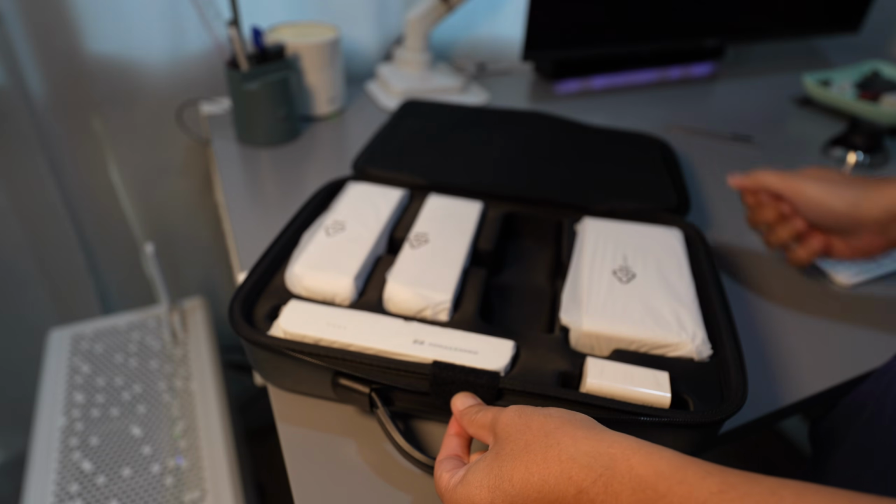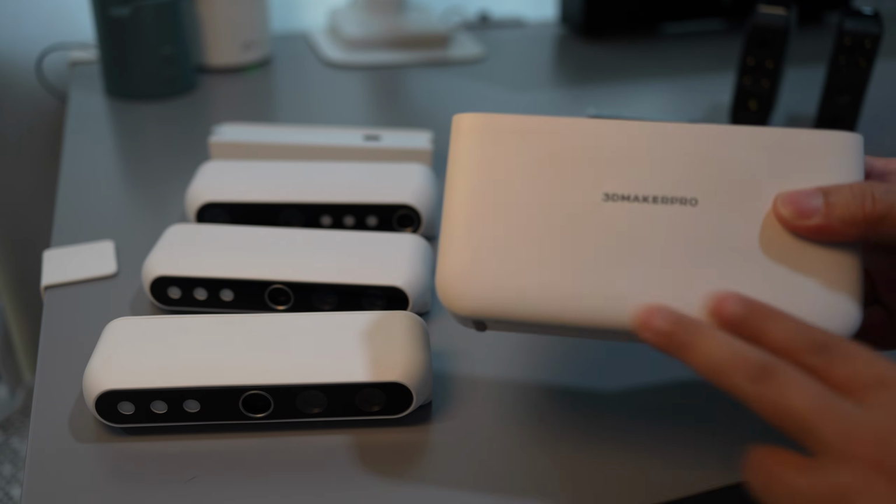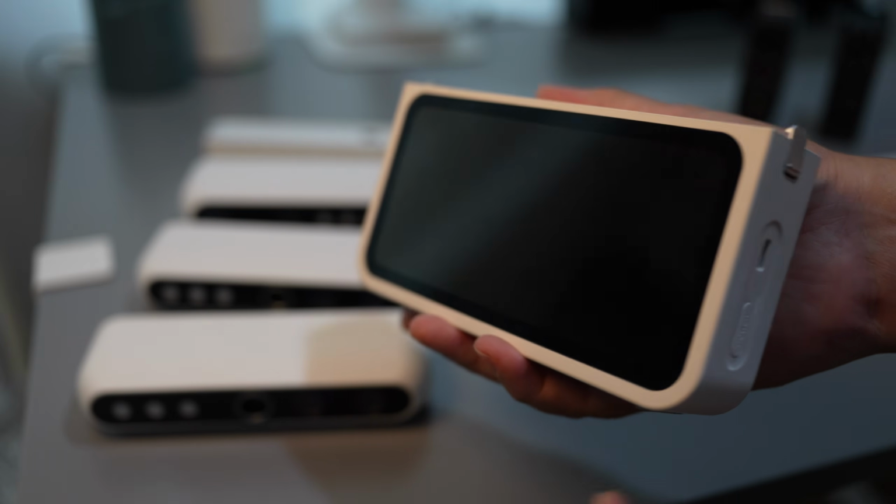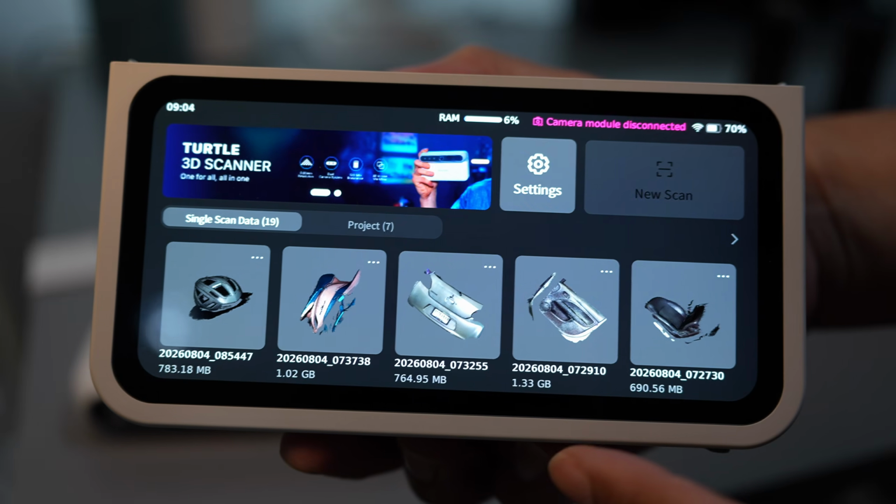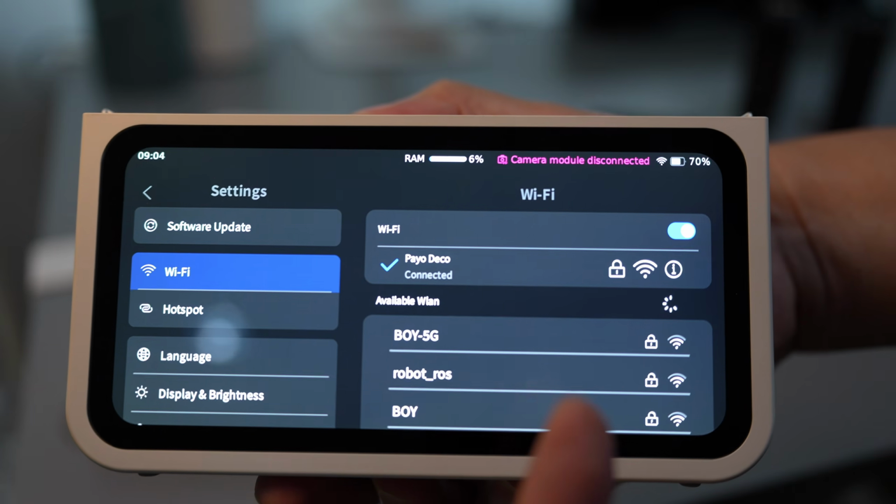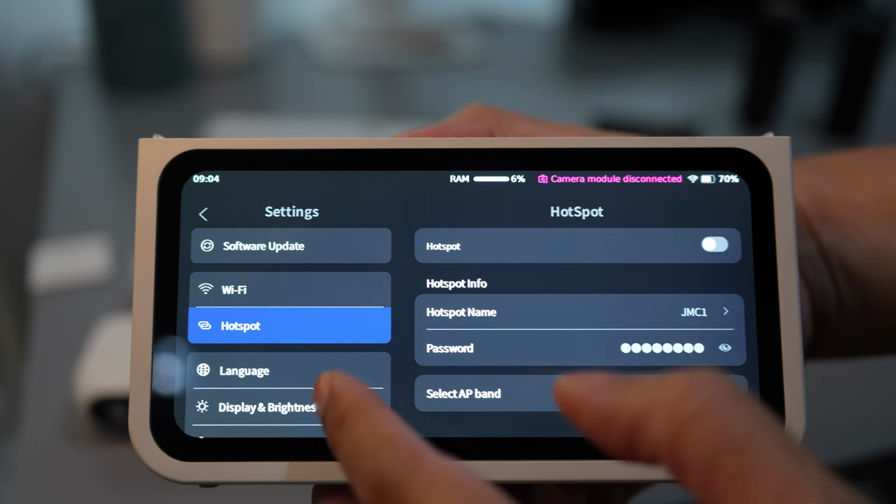Hey everyone, meet Turtle, the newest all-in-one 3D scanner from 3DMakerPro. It's equipped with a 6.4-inch 2K AMOLED display. Let's power it up. The screen delivers crisp, high-contrast visuals, and you can hook it up to your local Wi-Fi for file transfer and firmware updates.